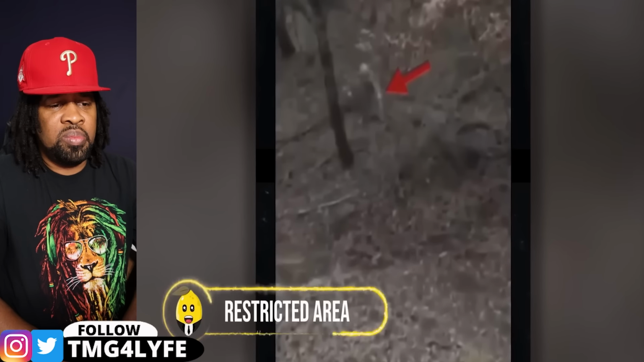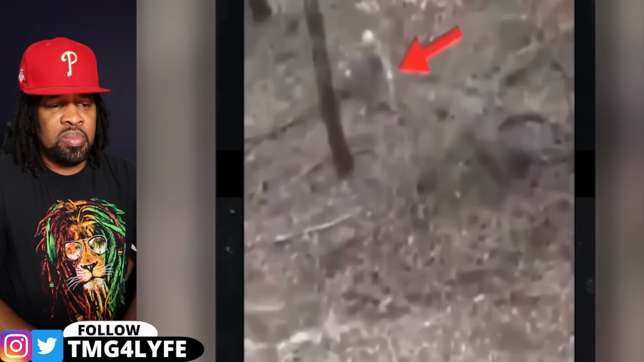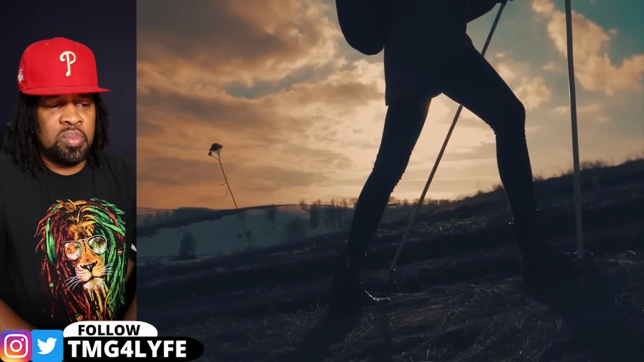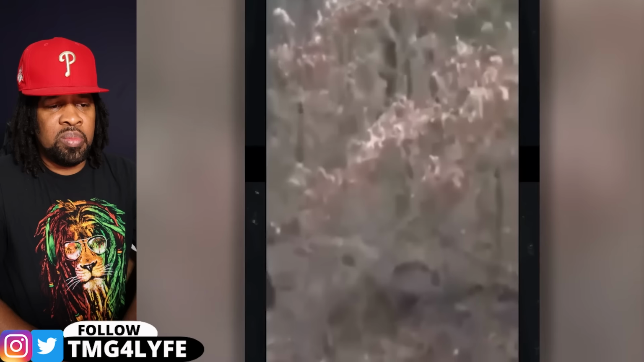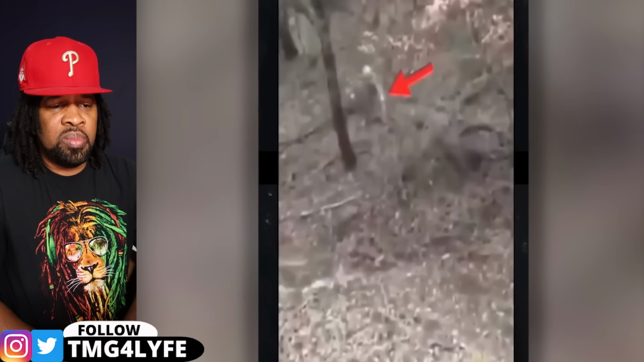Restricted area. Now, this will make you think twice before ignoring warning signs. A man from California went hiking in the woods, unknowingly heading towards a restricted area. As he approached the fence, he heard the sound of someone running. Turning his camera in the direction of the noise, he caught a glimpse of a pale, humanoid creature charging at him, looking ready to take him down.